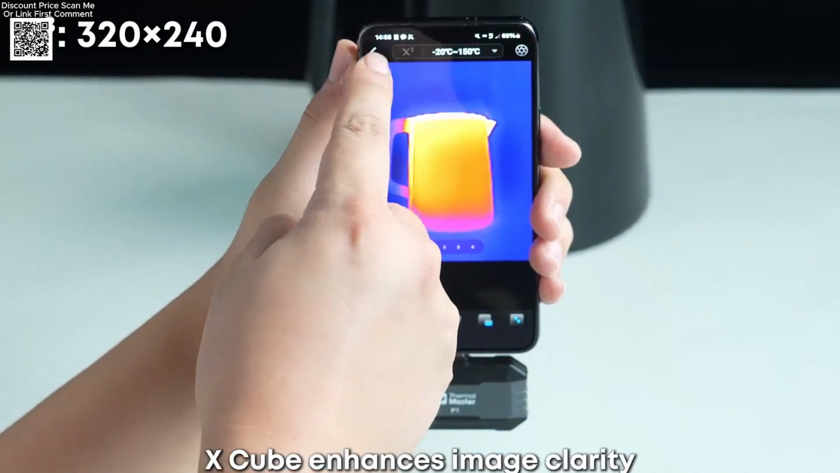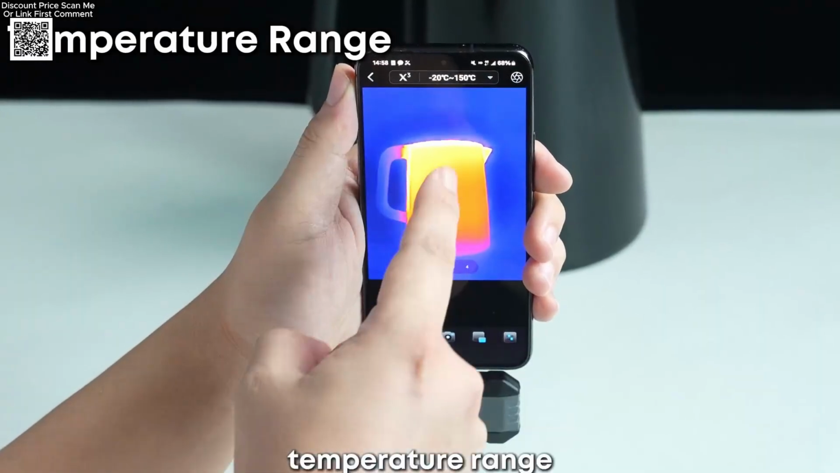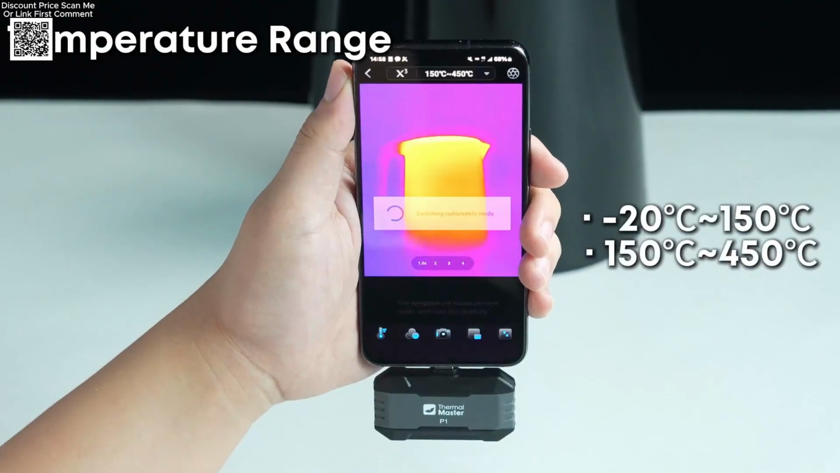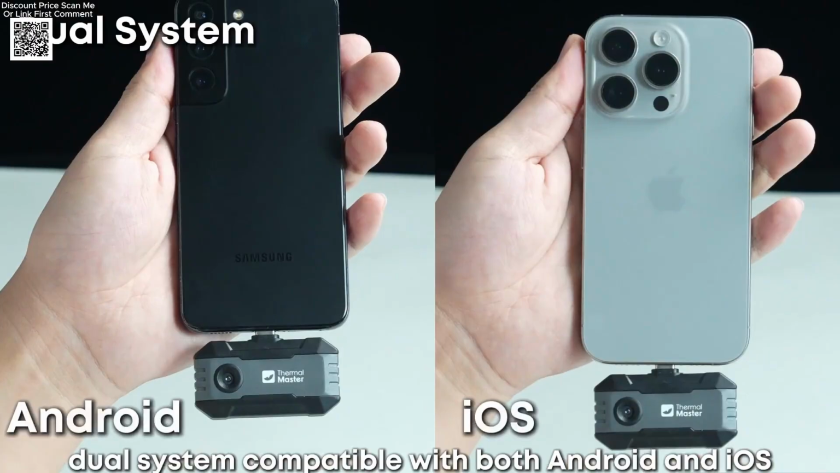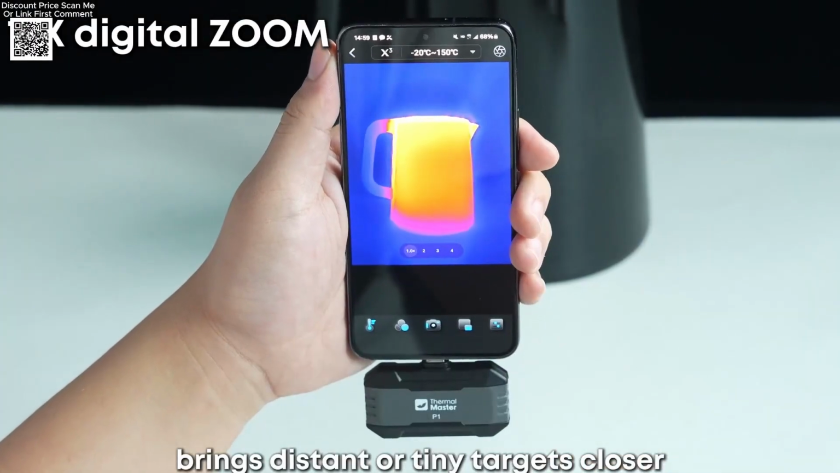X³ enhances image clarity, making details sharper and edges more defined. Temperature range: -20 to 150 degrees and 150 degrees to 450 degrees. Dual system compatible with both Android and iOS. 15 times digital zoom brings distant or tiny targets closer.